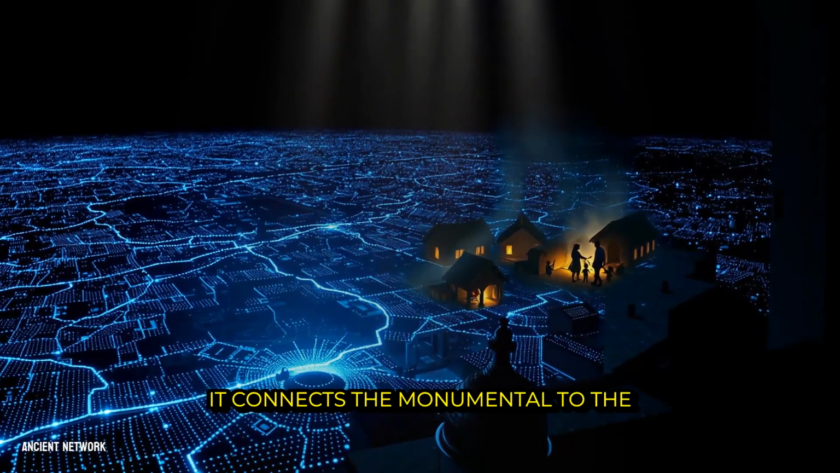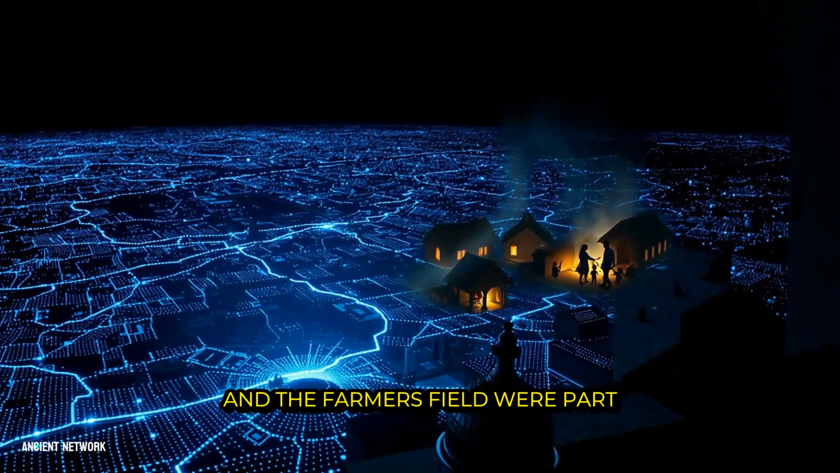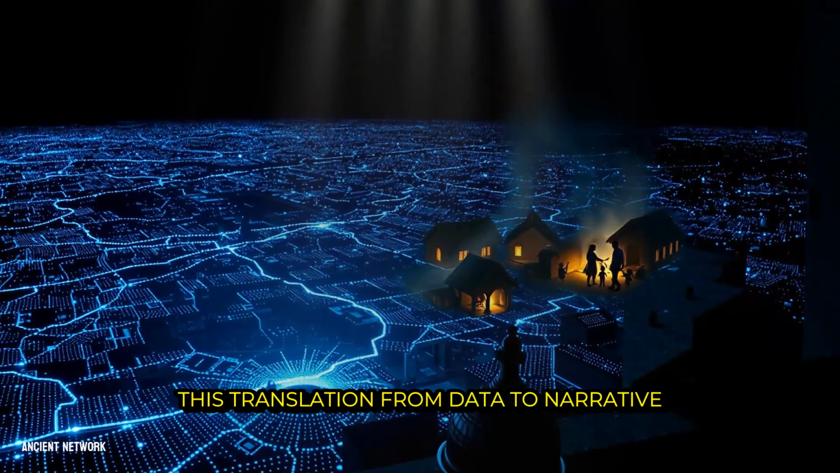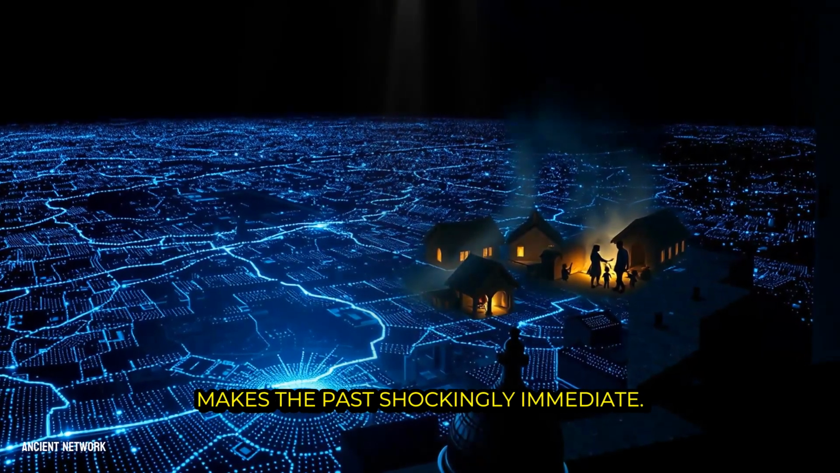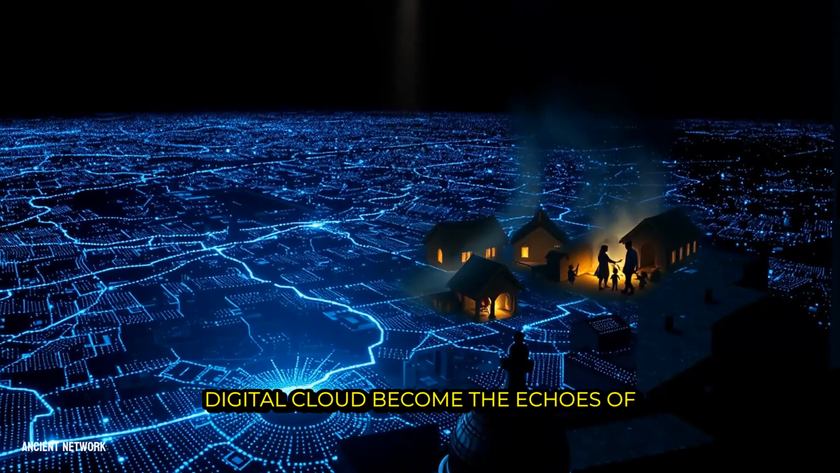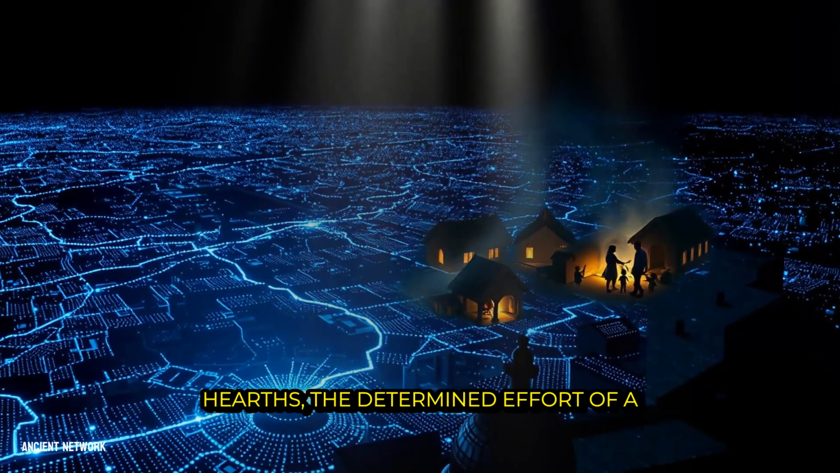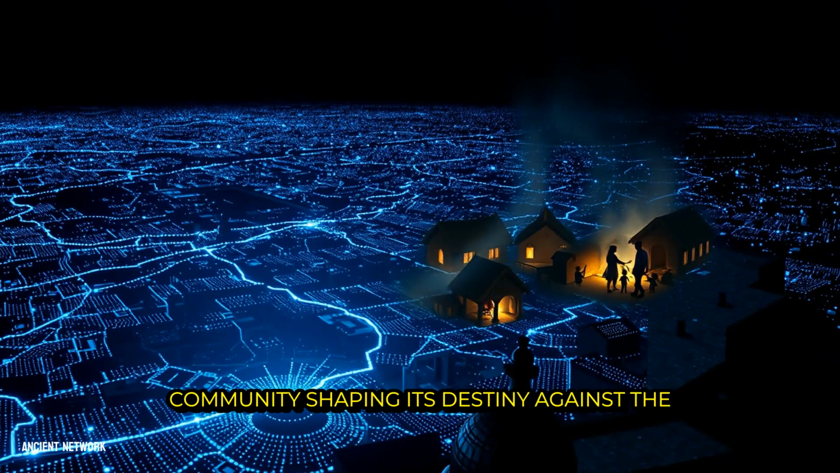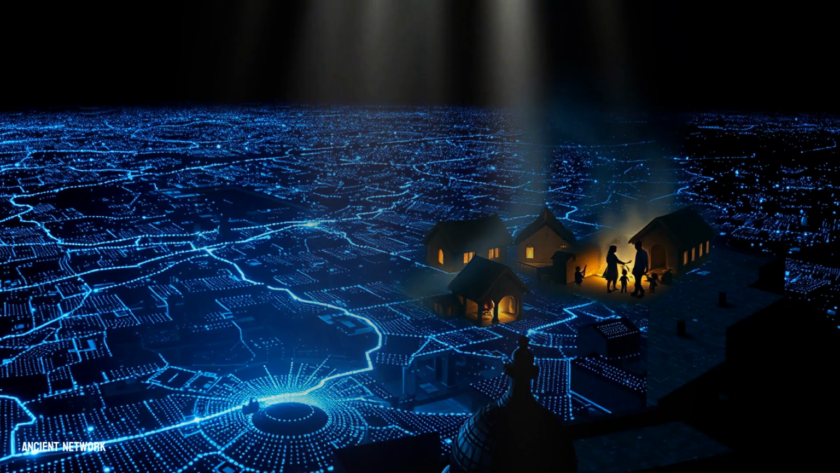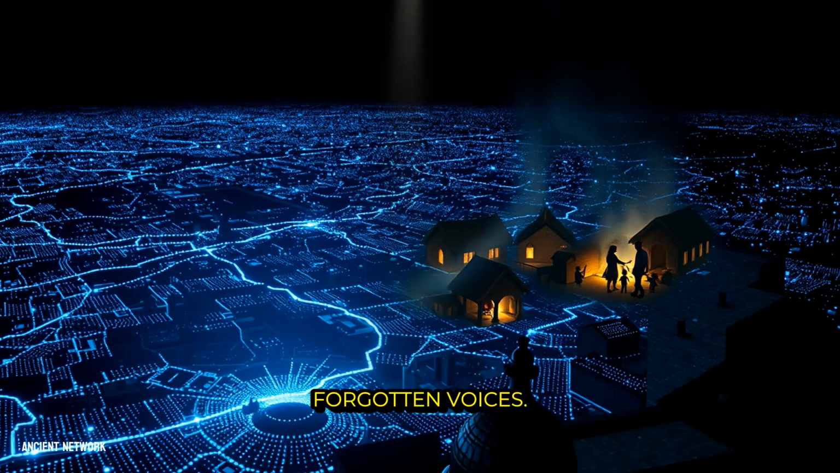It connects the monumental to the mundane, showing how the king's pyramid and the farmer's field were part of a single, interdependent world. This translation from data to narrative makes the past shockingly immediate. Those points of light in the digital cloud become the echoes of laughter in a courtyard, the smell of wood smoke from 1,000 hearths, the determined effort of a community shaping its destiny against the jungle, the desert, or the rolling plains. We are no longer just mapping lost cities, we are beginning to hear their forgotten voices.